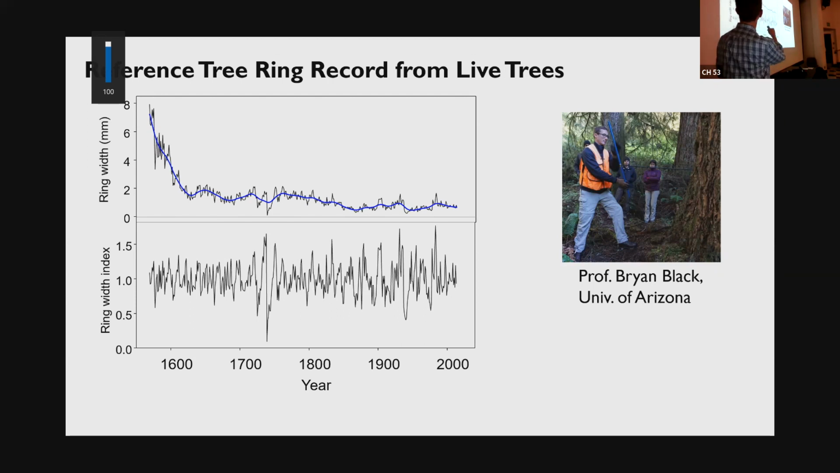So trees grow rapidly early, and then they grow at a much more typical pace since then. All the ups and downs around that record dry years, wet years, and so forth. So this is your barcode right there. That's the stuff that's left over from that general trend of how trees grow.